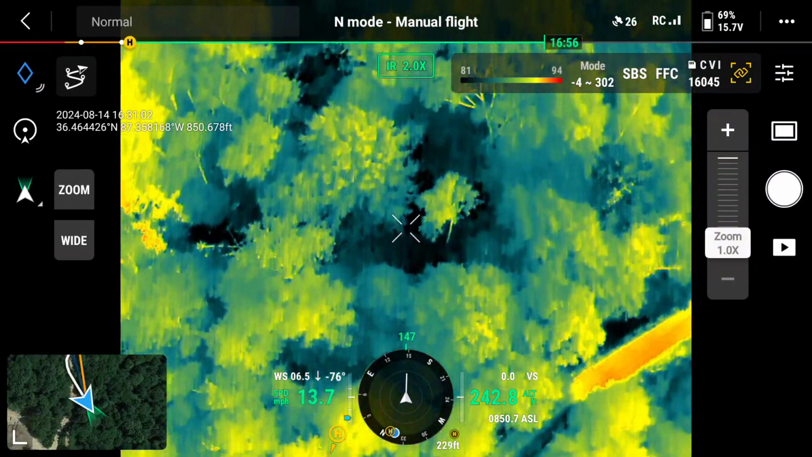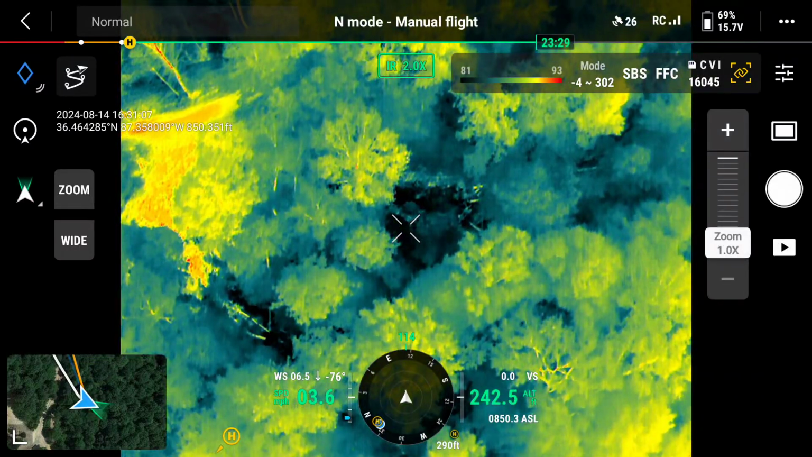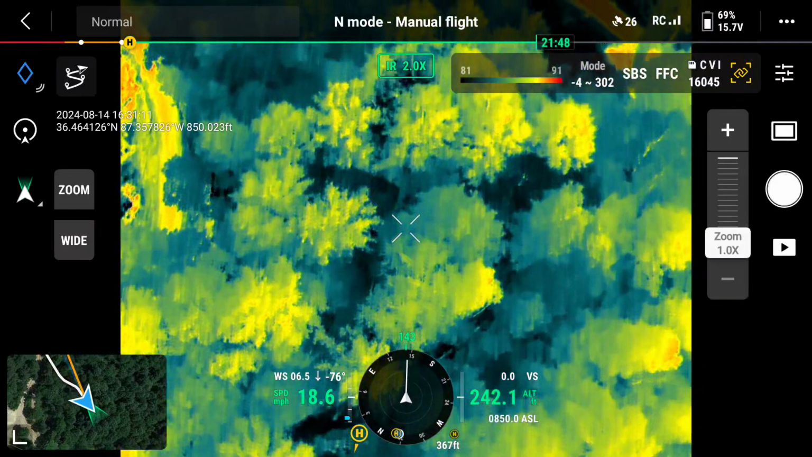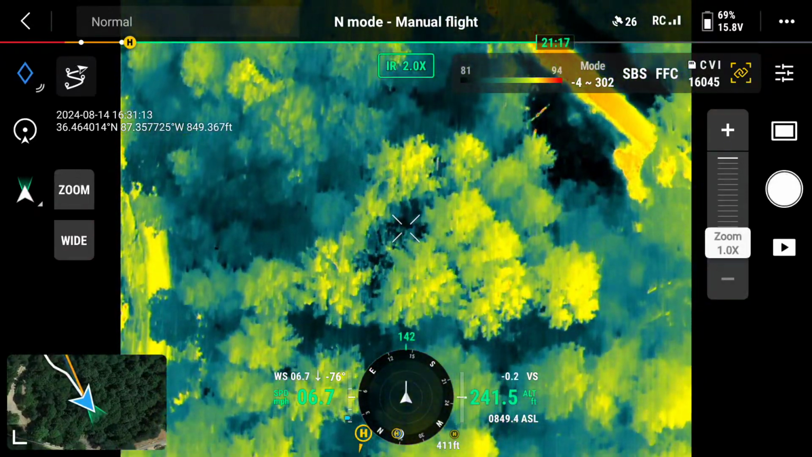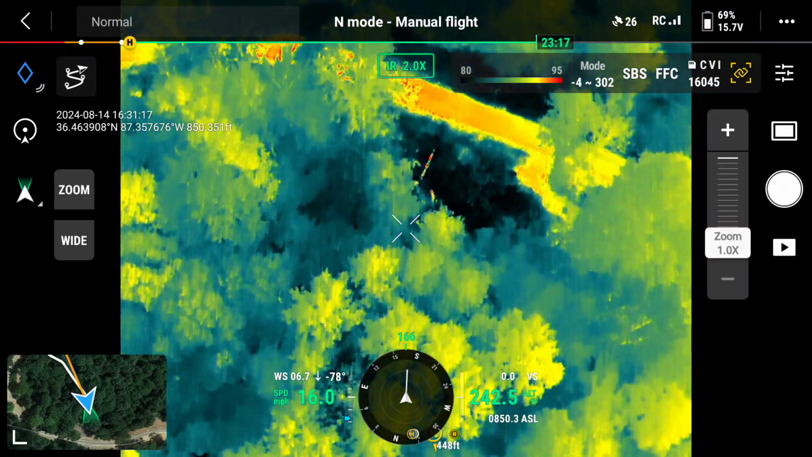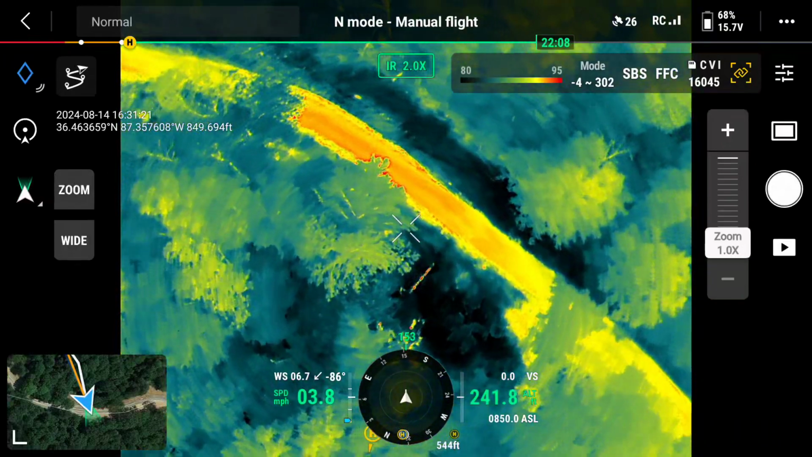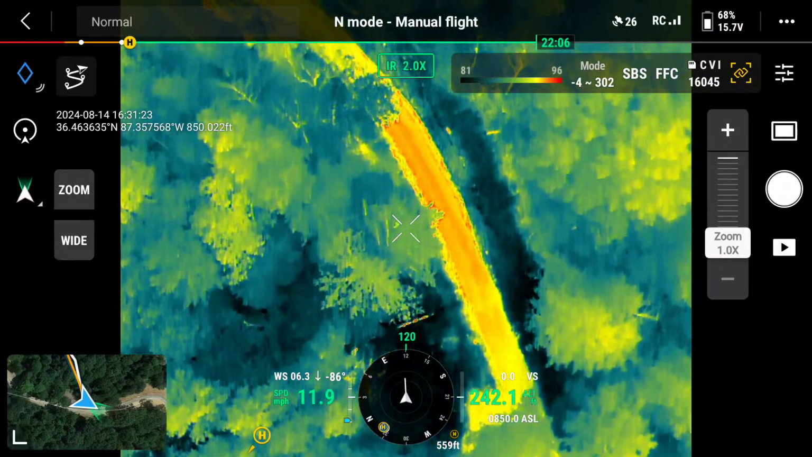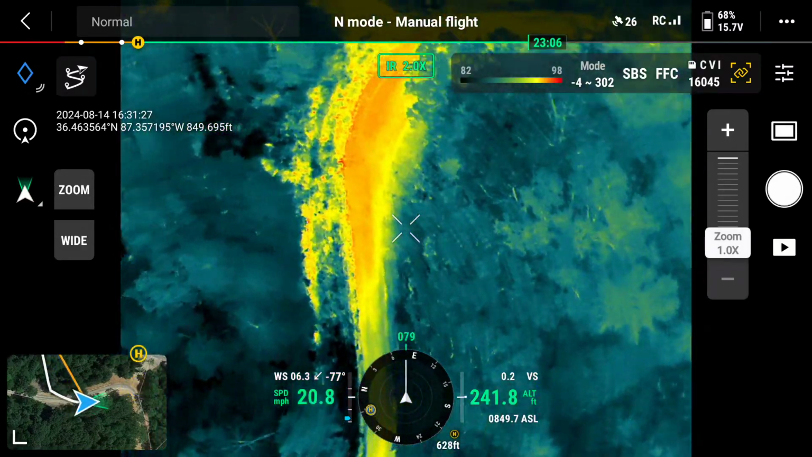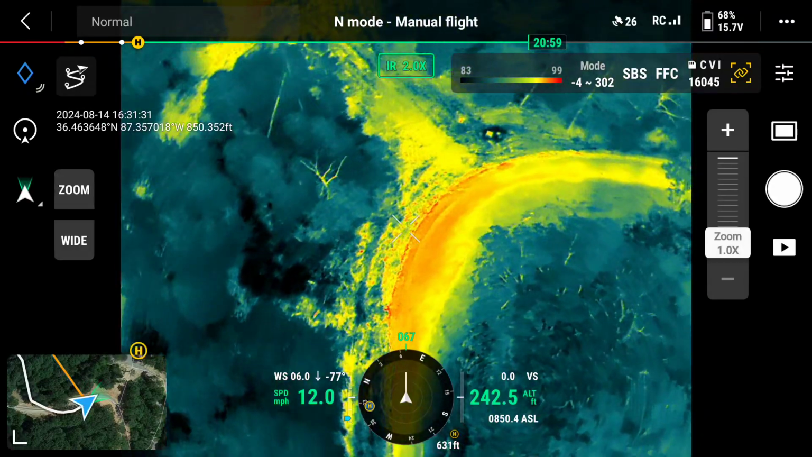There's a lot of different schools of thought on searching in the woods, depending on the density, and whether you should be looking straight down or at an angle. With as dense as this is right now, I find that the only way to really get down into it is to go to that nadir 90-degree angle. Otherwise, you just can't see the ground through the canopy. Now, I'm new to all of this. That may change when the leaves come off in the fall. We'll see how that goes.